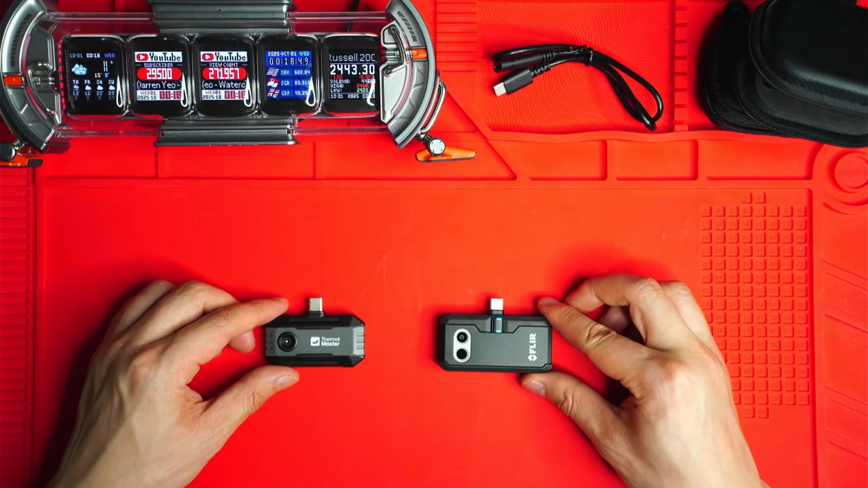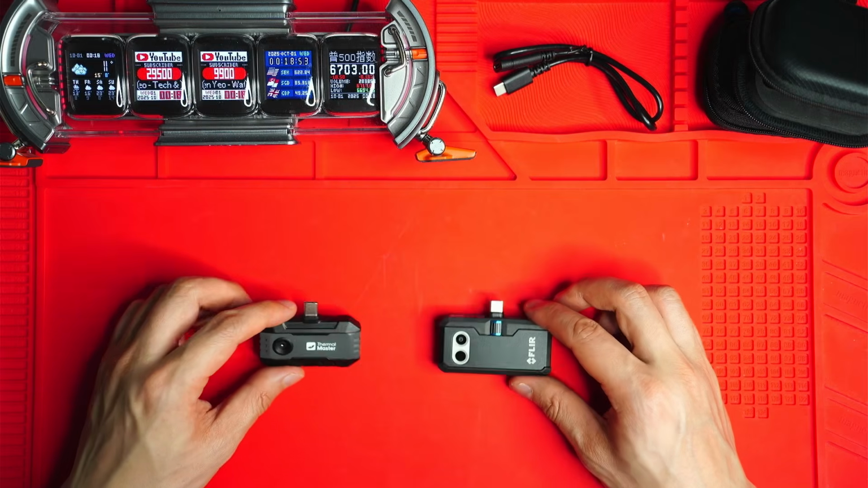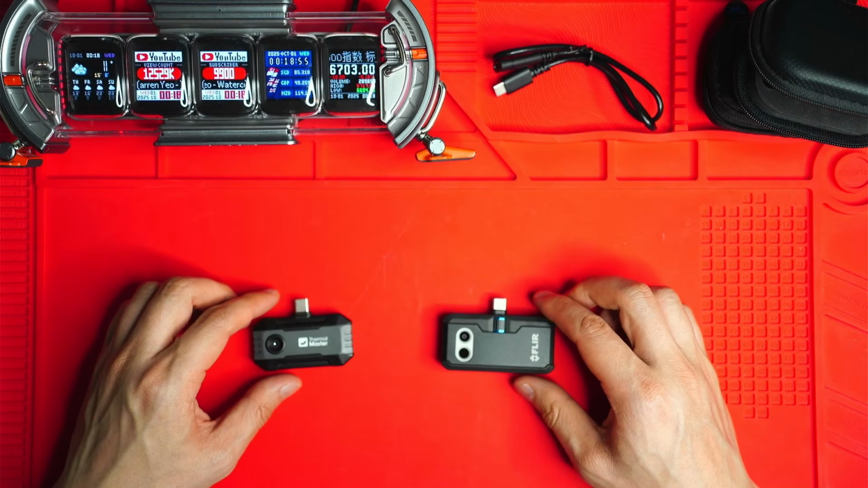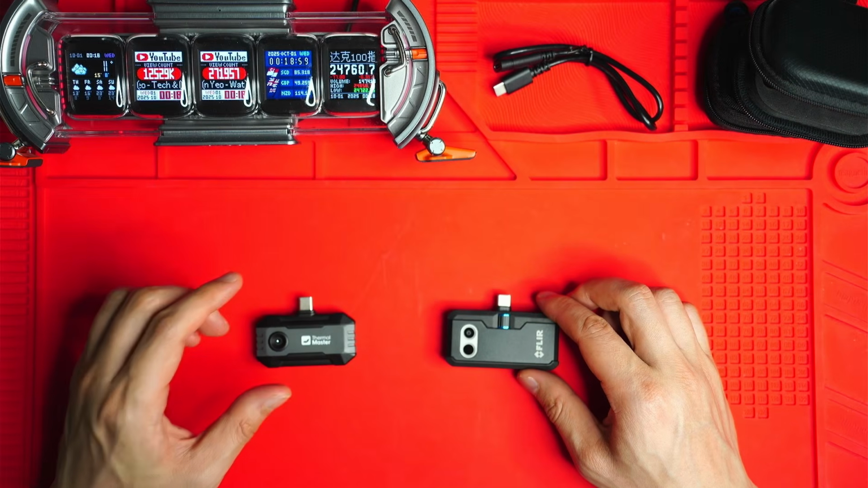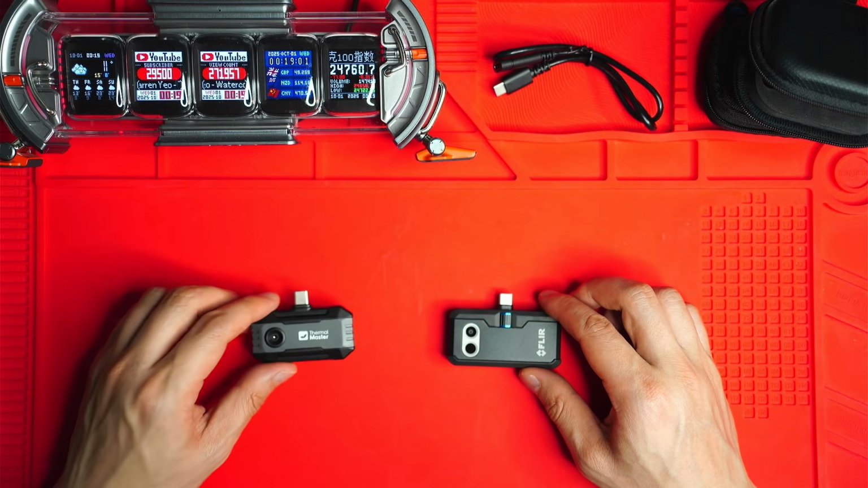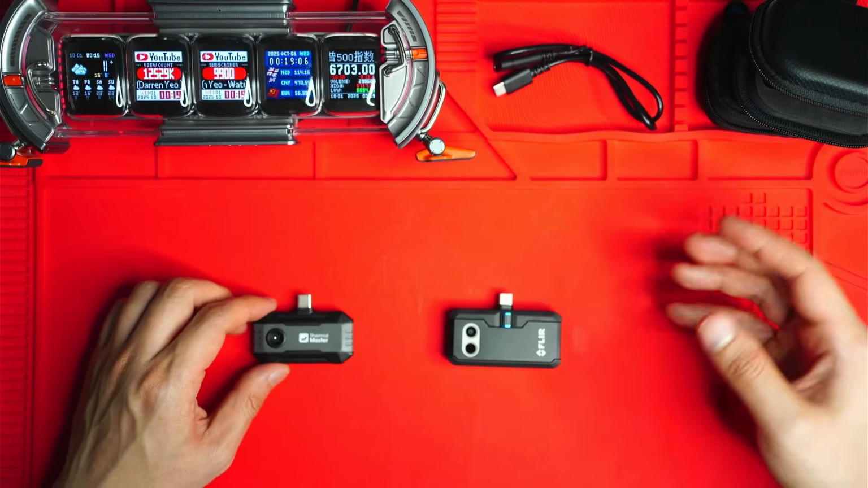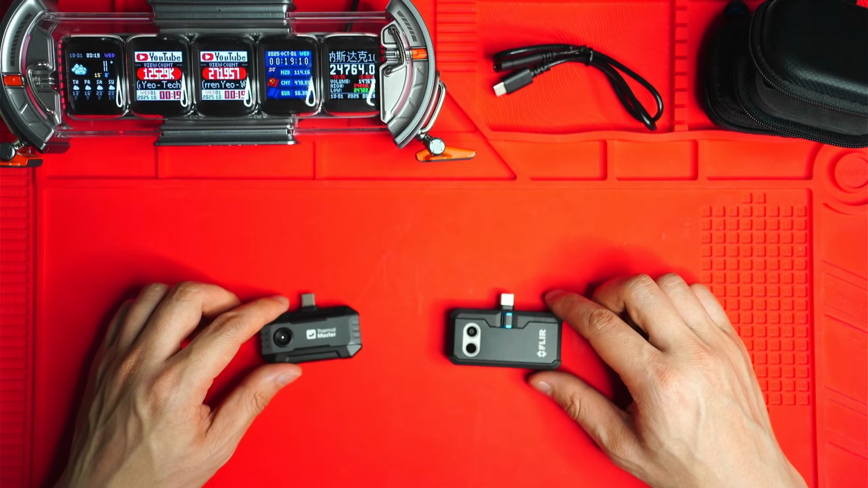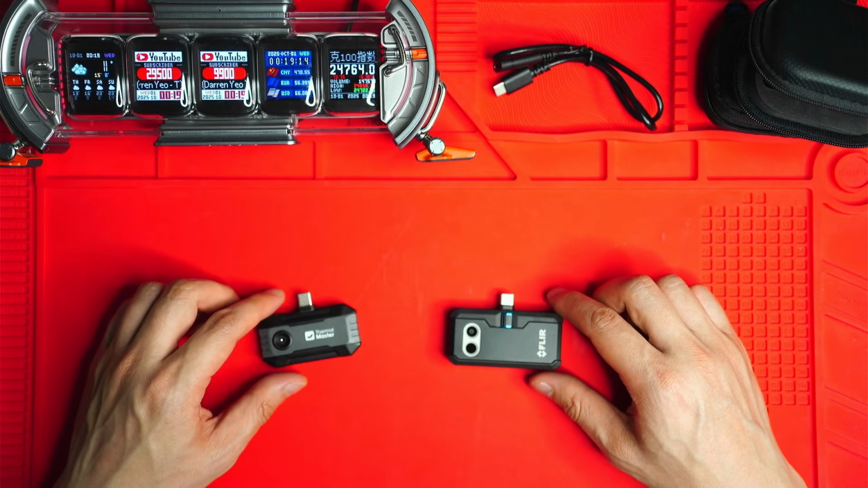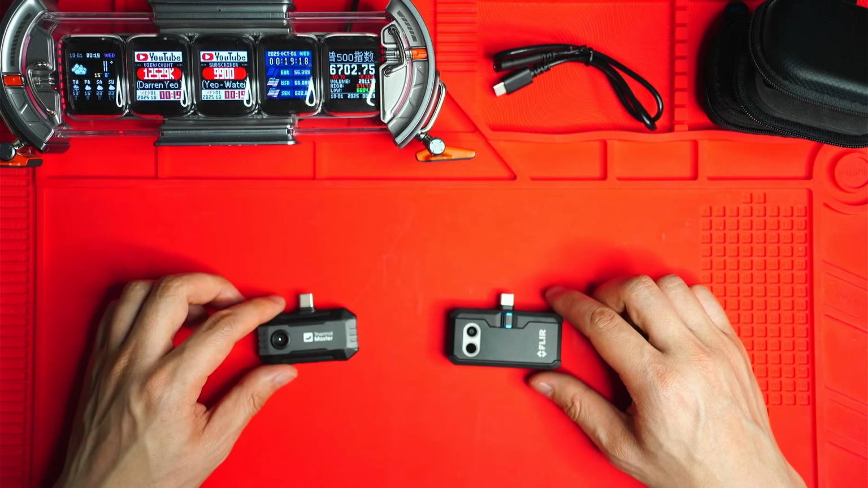Alrighty, so let's compare the specifications for both of these cameras. Like I mentioned before, both of them have 160 by 120 native sensors, and the P1 actually enhances the output, so it upscales it to 320 by 240. You can enable and disable that feature on the application. I'll just show you how that works later on. Basically it's just software that gives it smoother gradients, a sharper picture quality, and I think it works a lot better up close rather than further away.